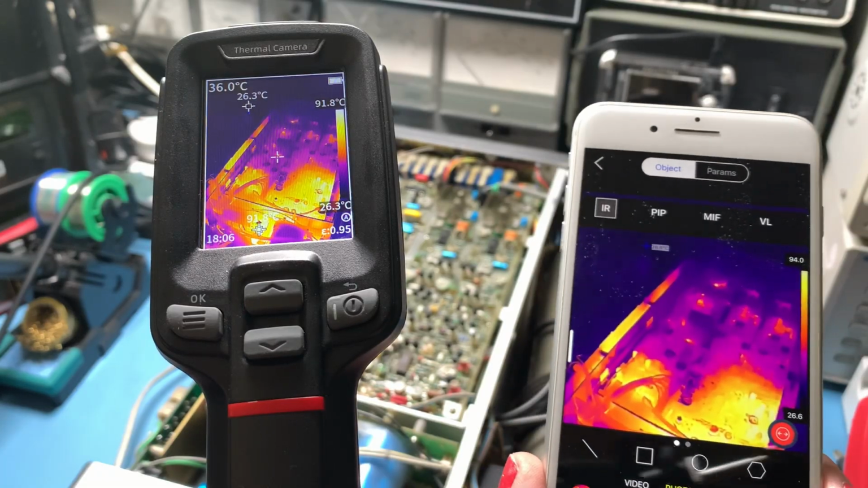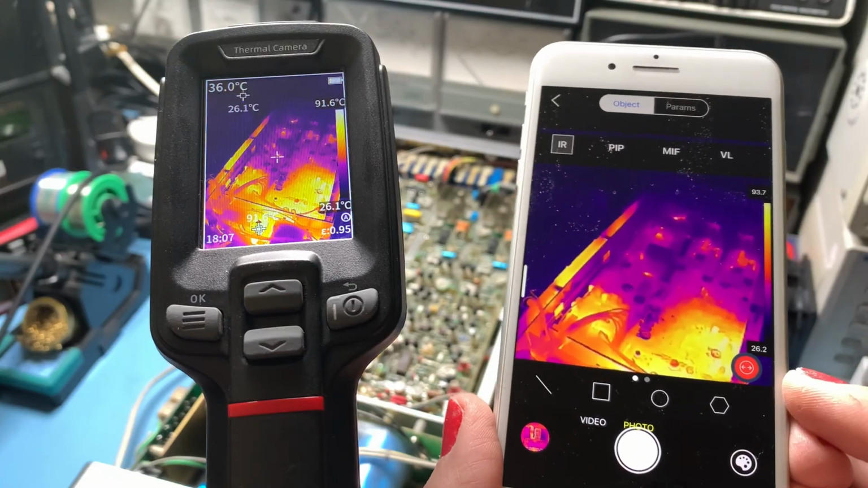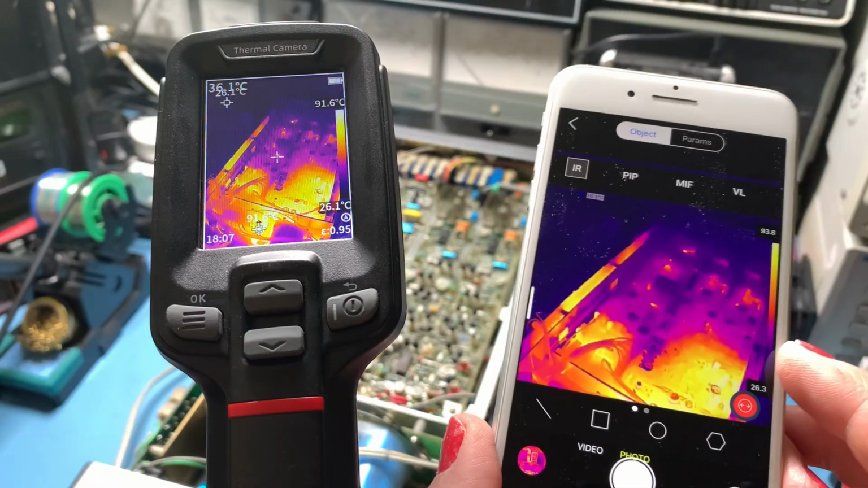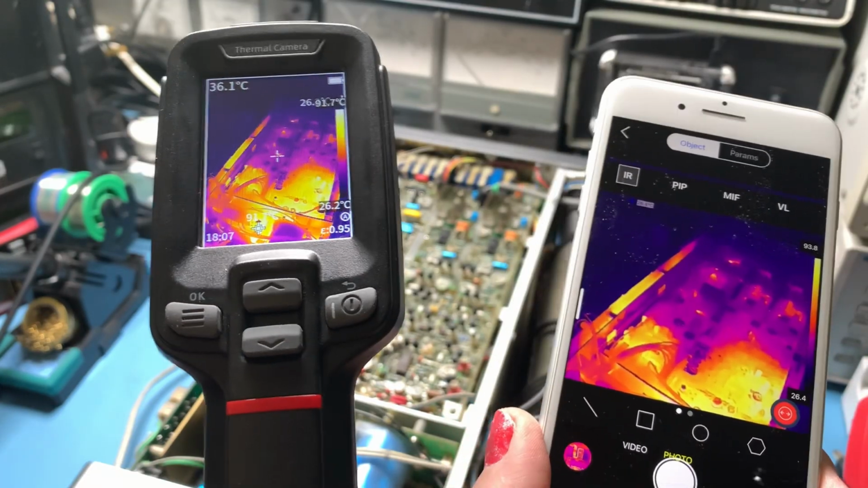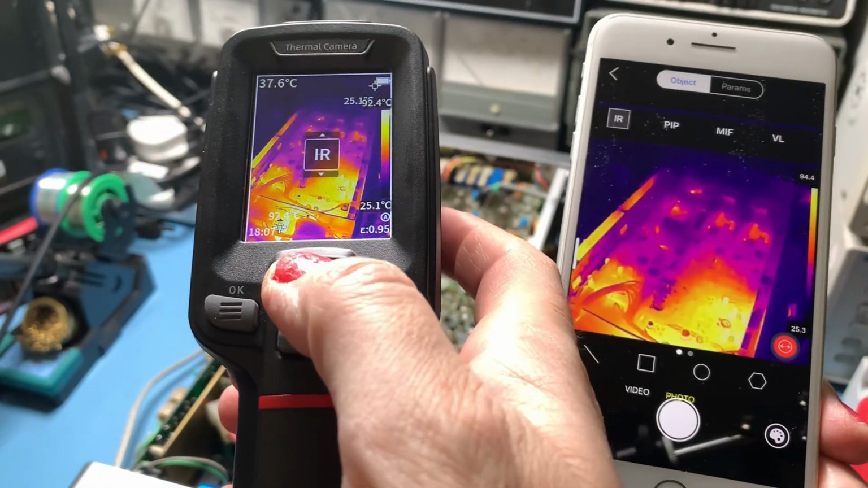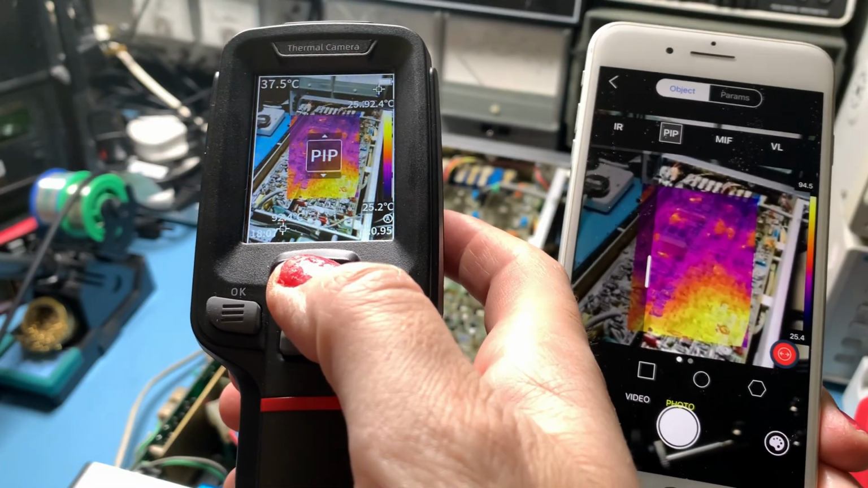This is quite an old iPhone, so if you've got something a bit newer, I don't know for sure. I'm not an expert on lag on apps, but what I can say is this is an iPhone 8, I believe, 8 Plus, and this is working absolutely fine. Downloaded the app, no problem. So even if I go to change the mode, it will change the mode on the phone.